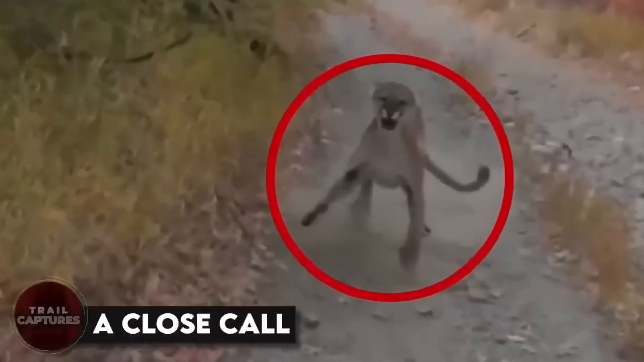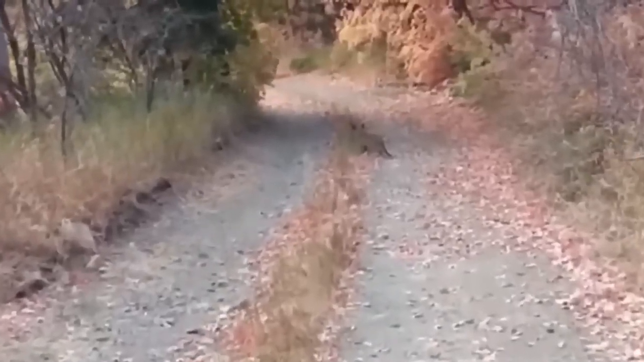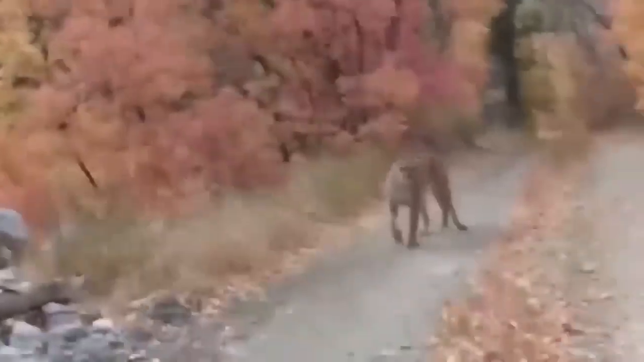A close call. This guy was out in the wilderness filming a video, just minding his own business, when all of a sudden, he sees something bolting towards him like a bat out of hell. And guess what? It's a freaking mountain lion!